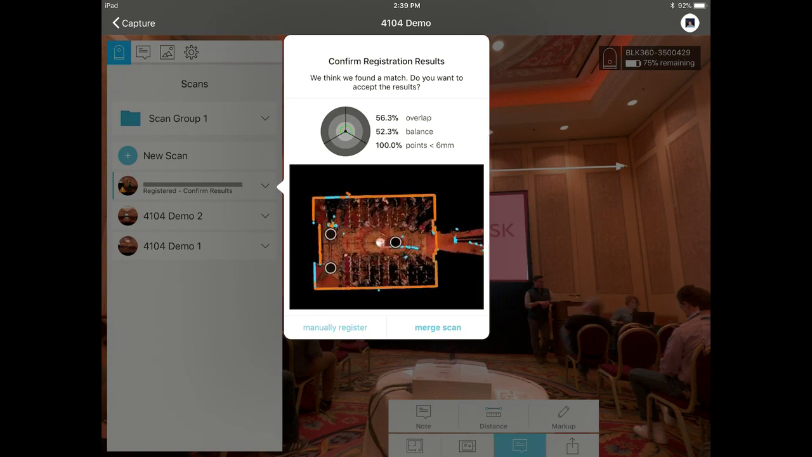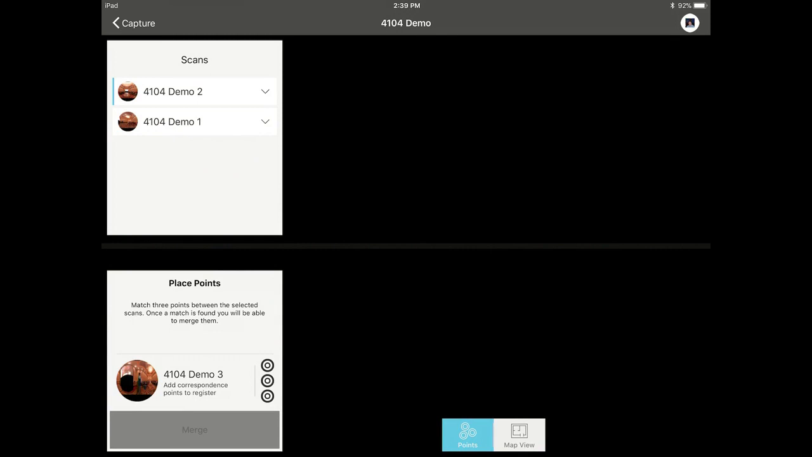So the ReCap technologies to automatically register stuff together, that's all in the iPad. And so without me having to do any of my own manual registration, it's done here for me, so that when I get back to the office, I simply plug my iPad in to ReCap on the desktop, and my project's ready to go. If for some reason a manual registration is needed, I looked at the quality of it, and I saw that it was maybe off a little bit, and that could be for many reasons. You can go into a manual mode and do the registration there.